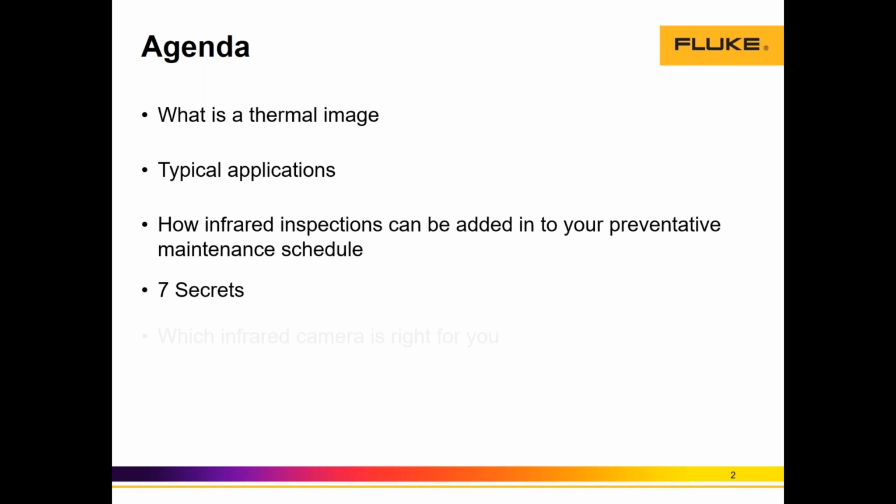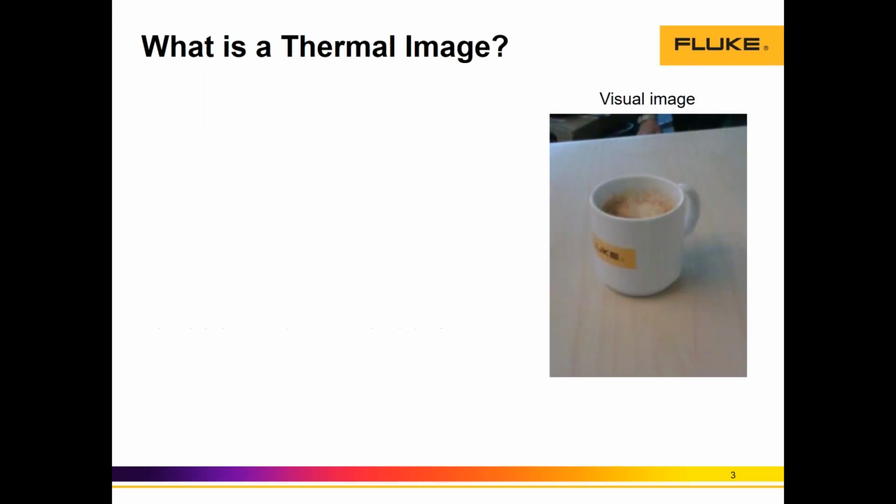Then we're going to jump into the 7 secrets of a good thermal image. And last, we're going to wrap up the conversation with some recommendations from Fluke. What will be the right infrared camera? What are our 3 families, and what are the price points that we're managing?